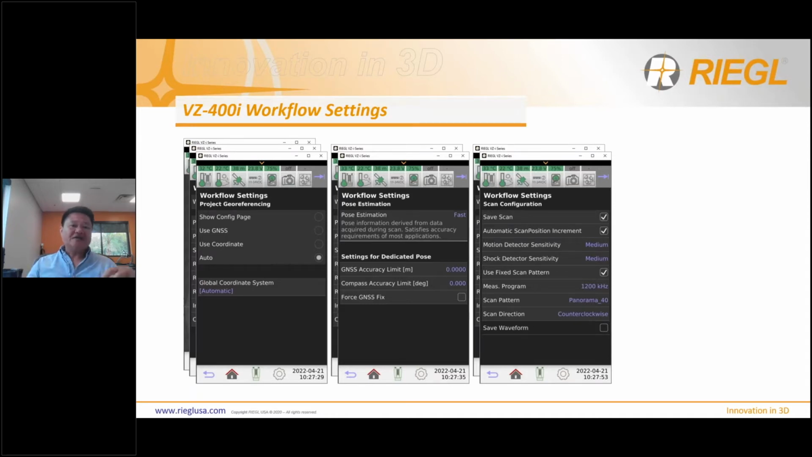On top of that, by bringing it into third-party software like Certainty 3D or any kind of CAD platform, the data was sufficient as far as point spacing and scan time. So this scan pattern at panorama 40, again, is 7 centimeters at 100 meter point spacing, vertical and horizontal, and it only costs you 46 seconds, and that also includes the imagery. So in 46 seconds, this thing will complete a 360-degree scan and take images as well.